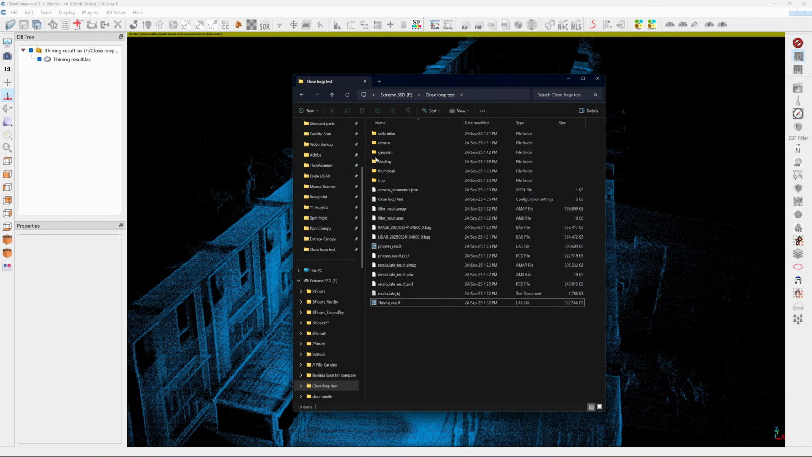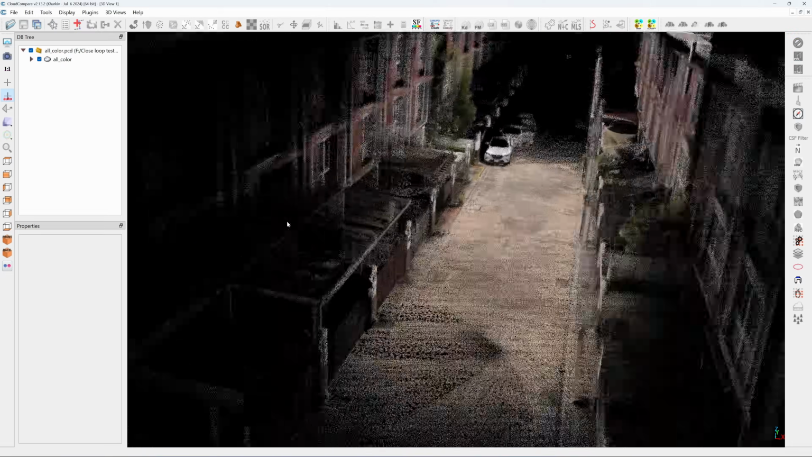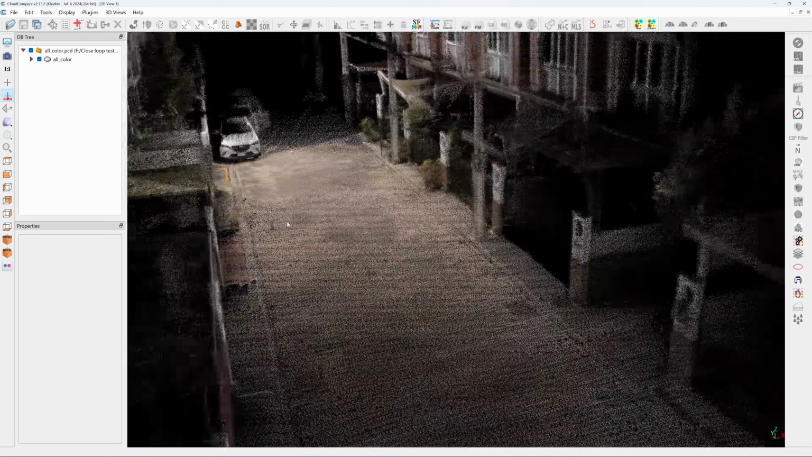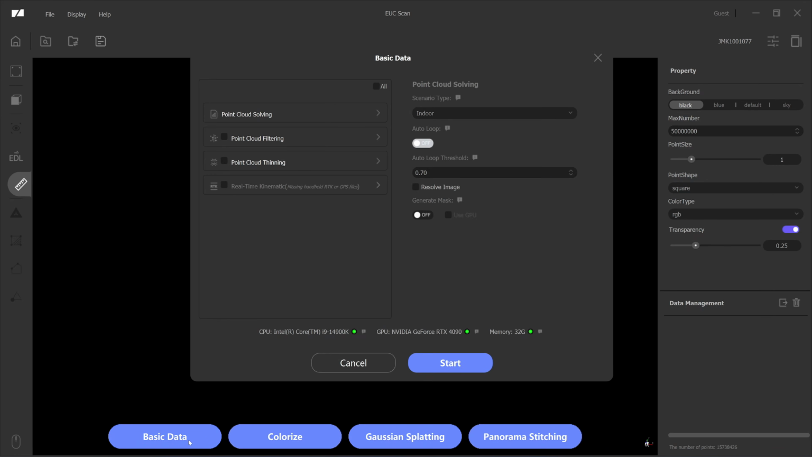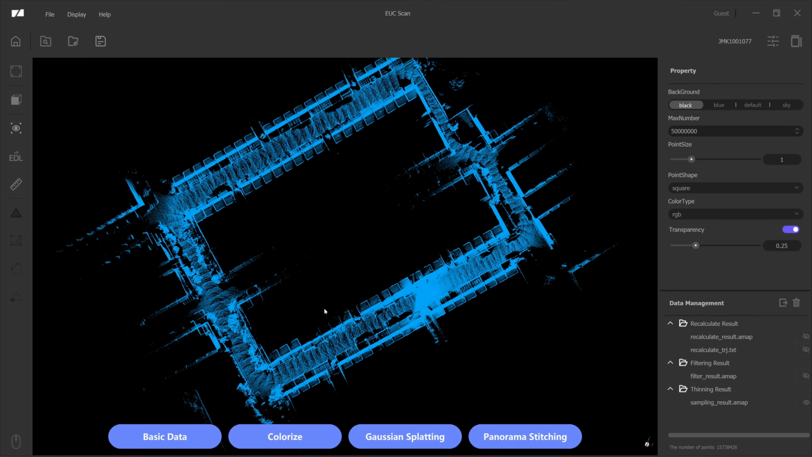And for the color scanning, I don't see any improvement. It's the same. The noise level is still high. So let's try the basic LiDAR point cloud thinning. Here's the outdoor scan. I can confirm that the point cloud processing is much quicker than before. Okay, here's the result.